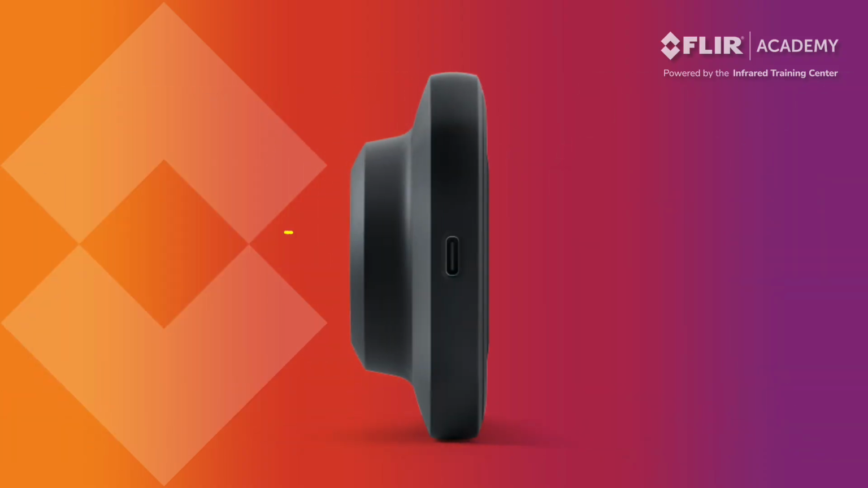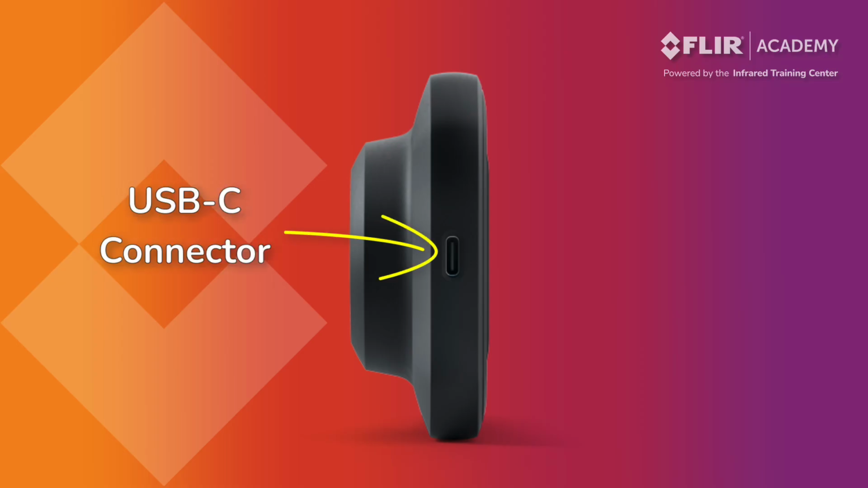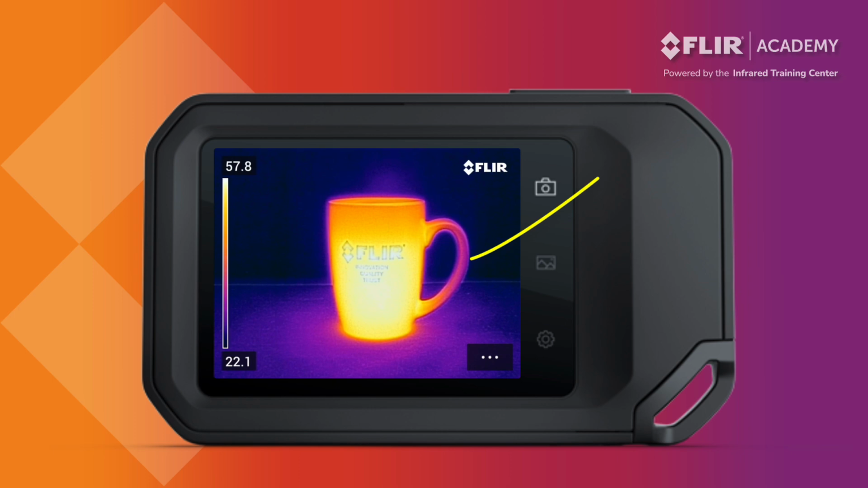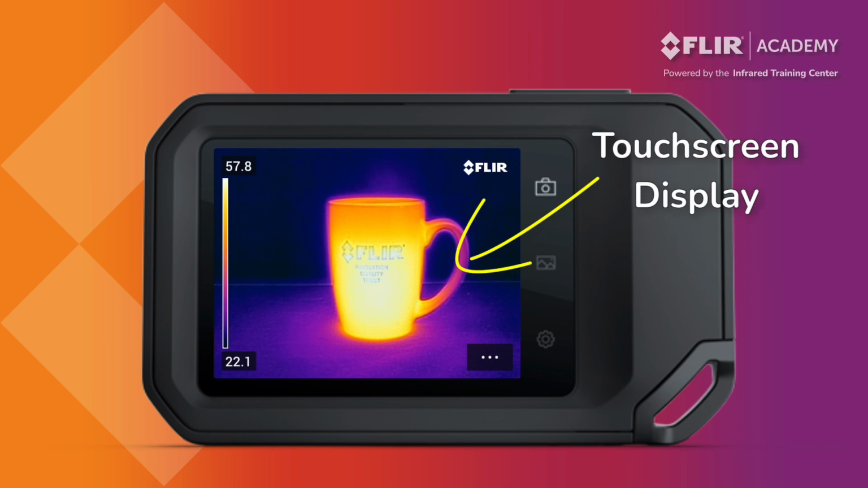On the left side of the thermal imager, you'll find the USB-C connector port. This is used for charging your camera and is also available for data transfer to offload thermal images from the device. On the back of the thermal imager is the camera screen.